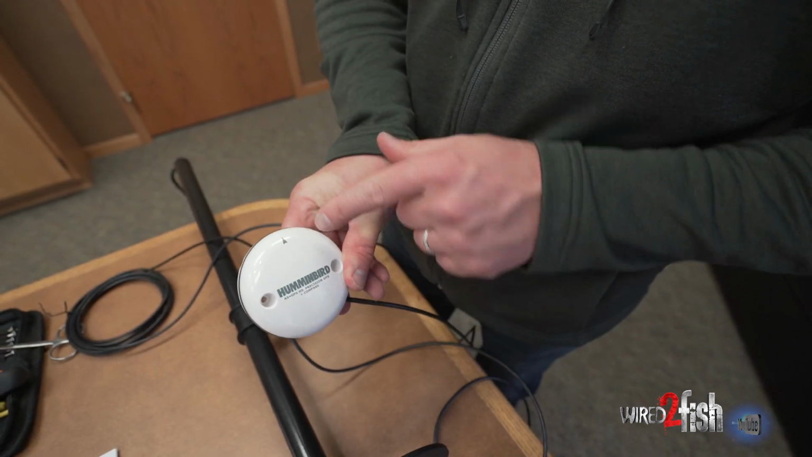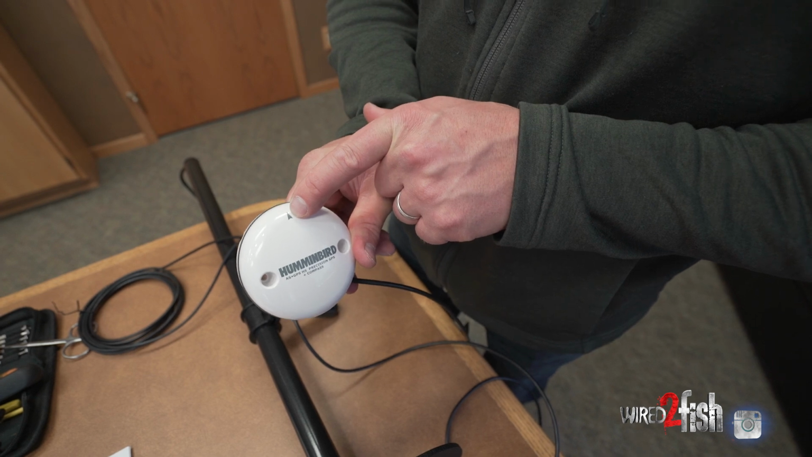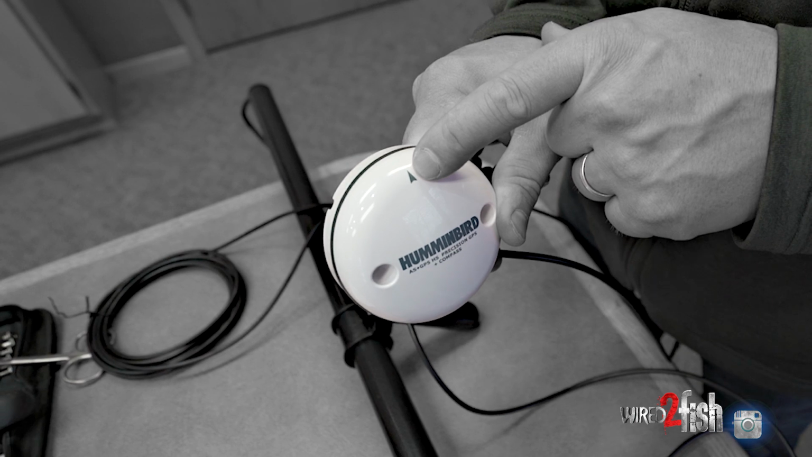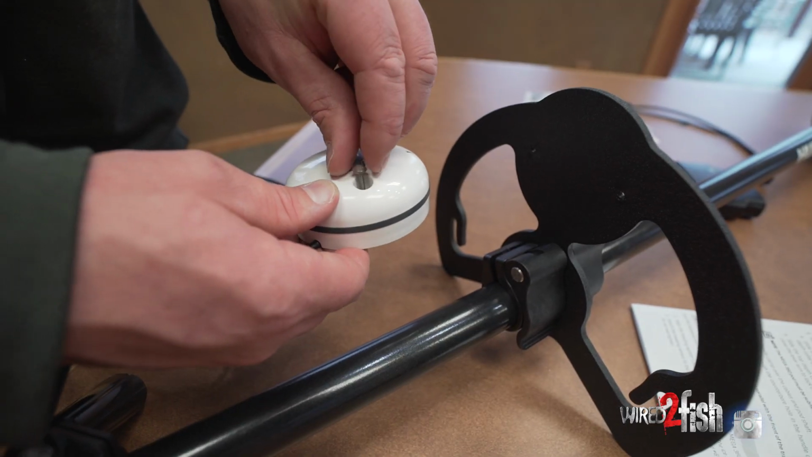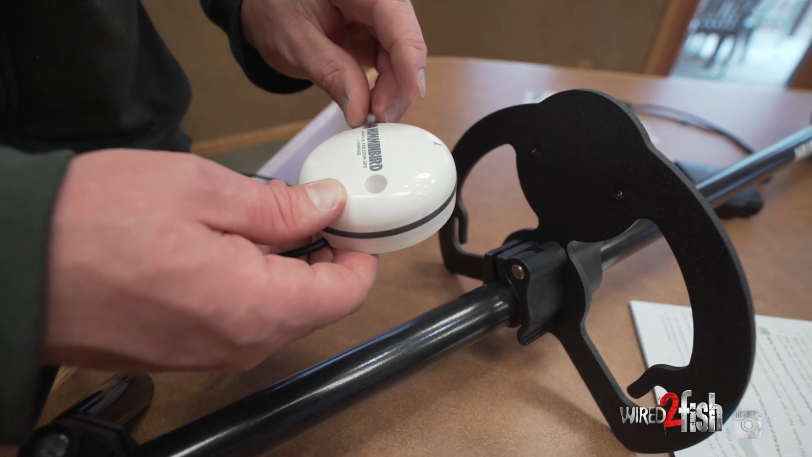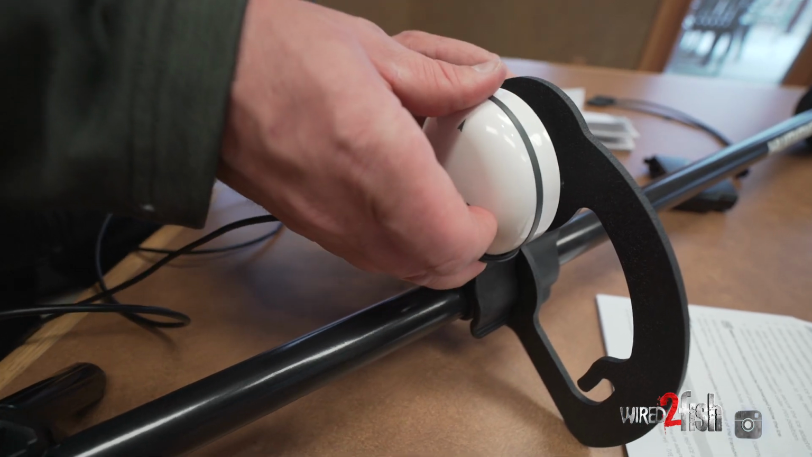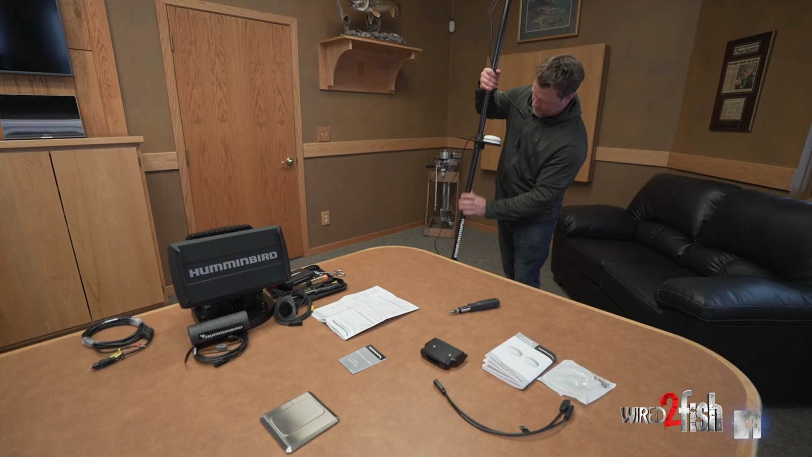The other thing to note is that there's an arrow here. That needs to be pointing in an outward direction, so as you turn the 360 mount, where that's pointing is the direction where things are located that you're seeing on the 360 image. So go ahead and insert your screws into the precision antenna. Again, with your cable in the slot, line it up. Antenna is mounted.